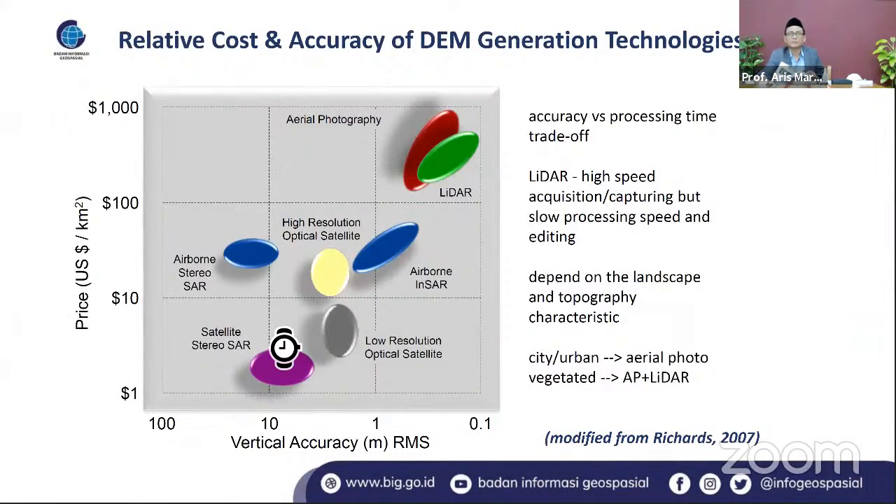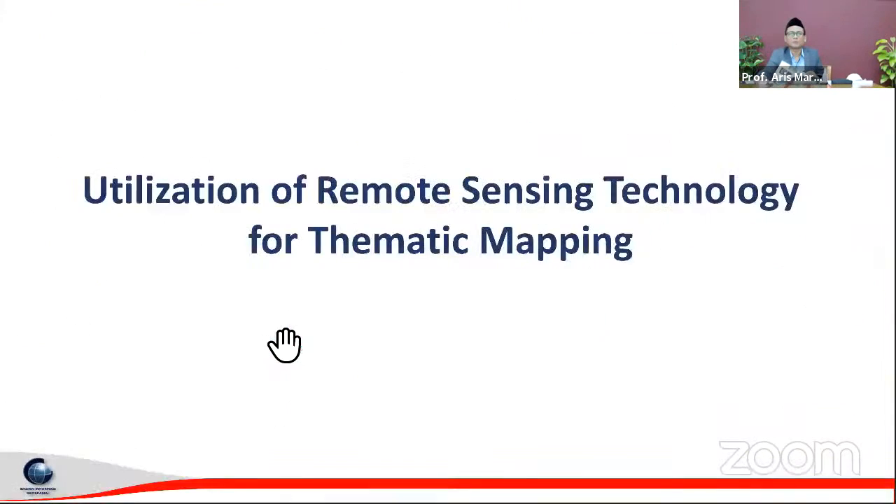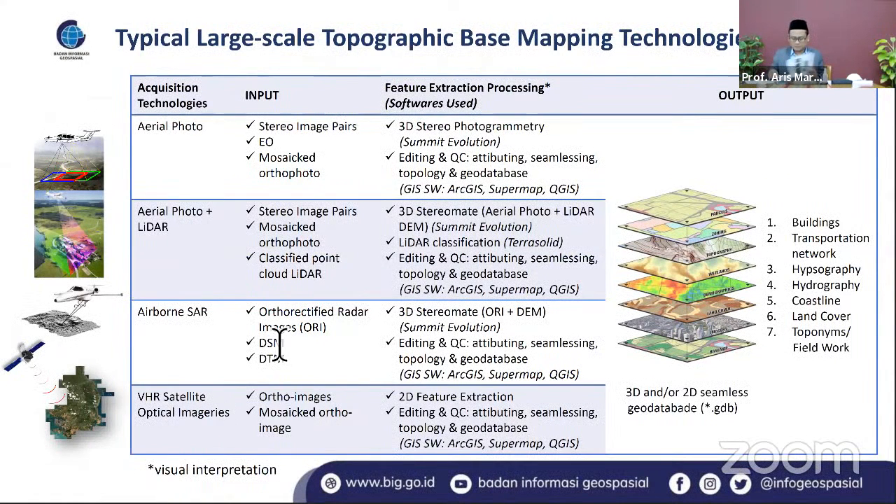And the next thing that I would like to cover is the typical large-scale topographic-based mapping technology that we use so far in our agencies. As I mentioned before, we are using a combination, not only the aerial photo, but also the satellite optical images. Each has its advantages and disadvantages.